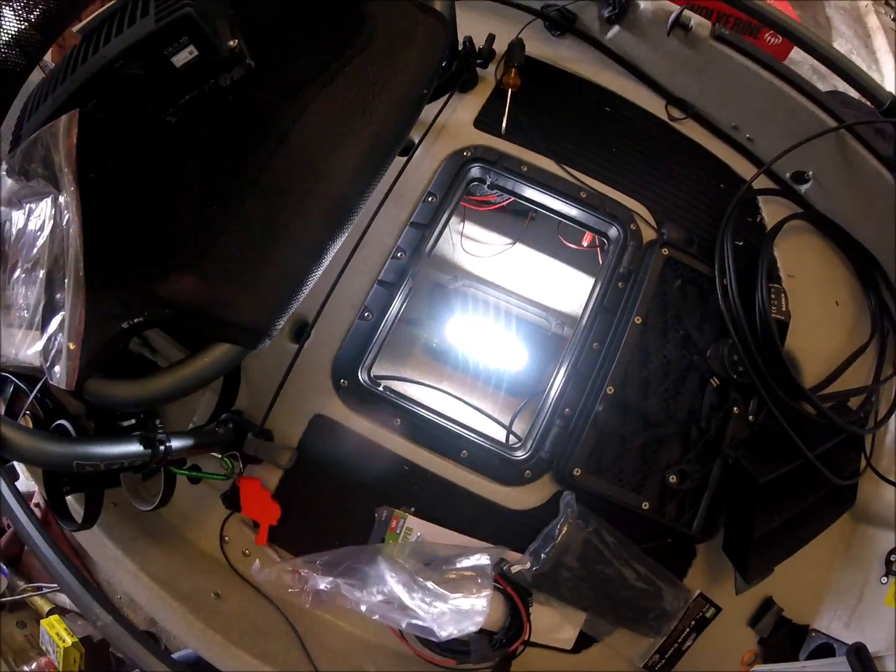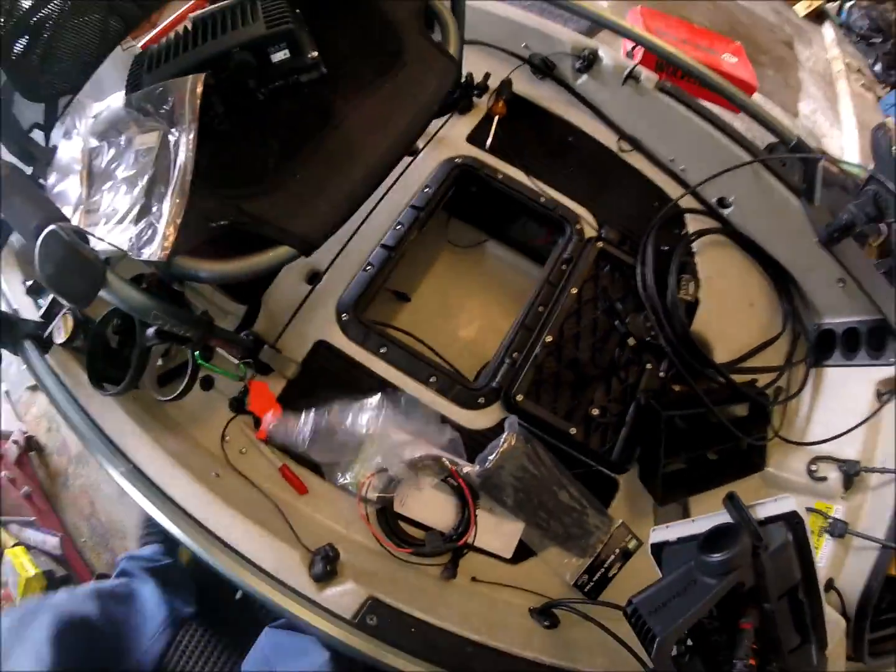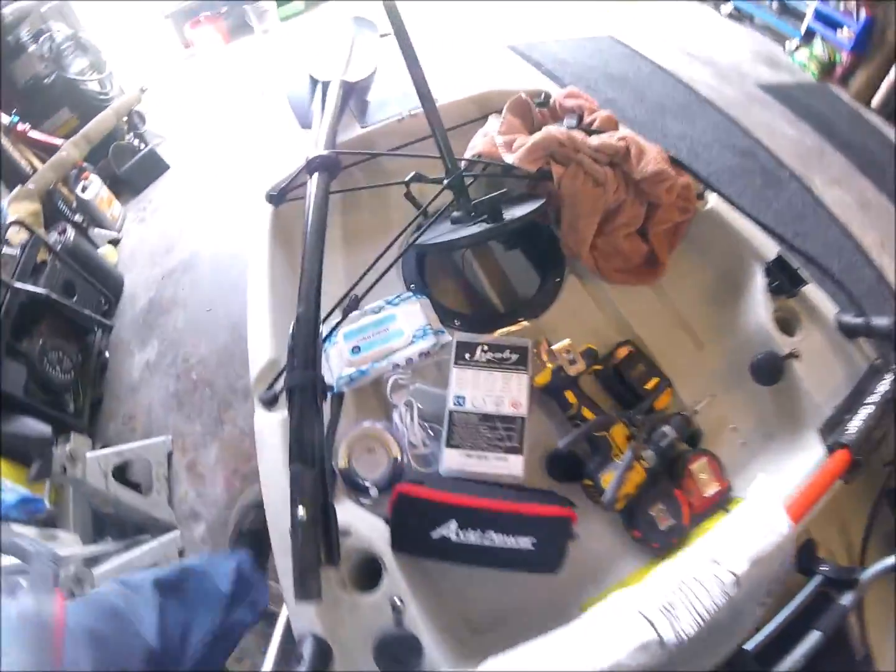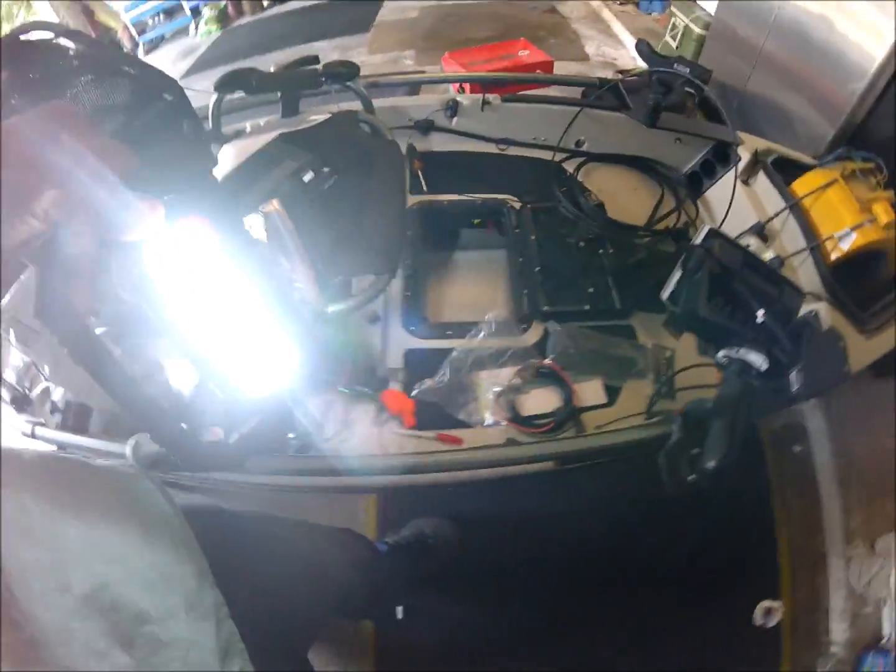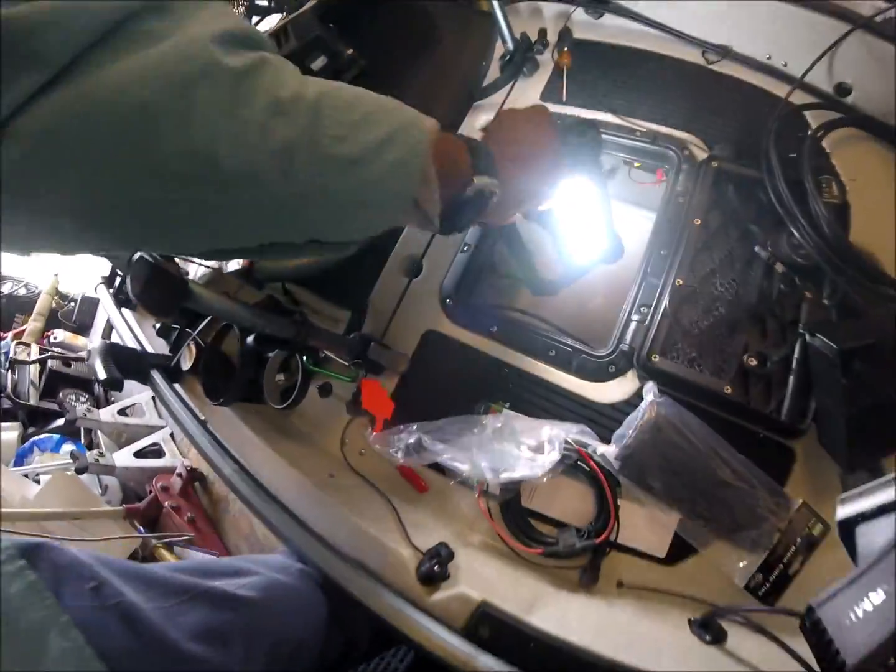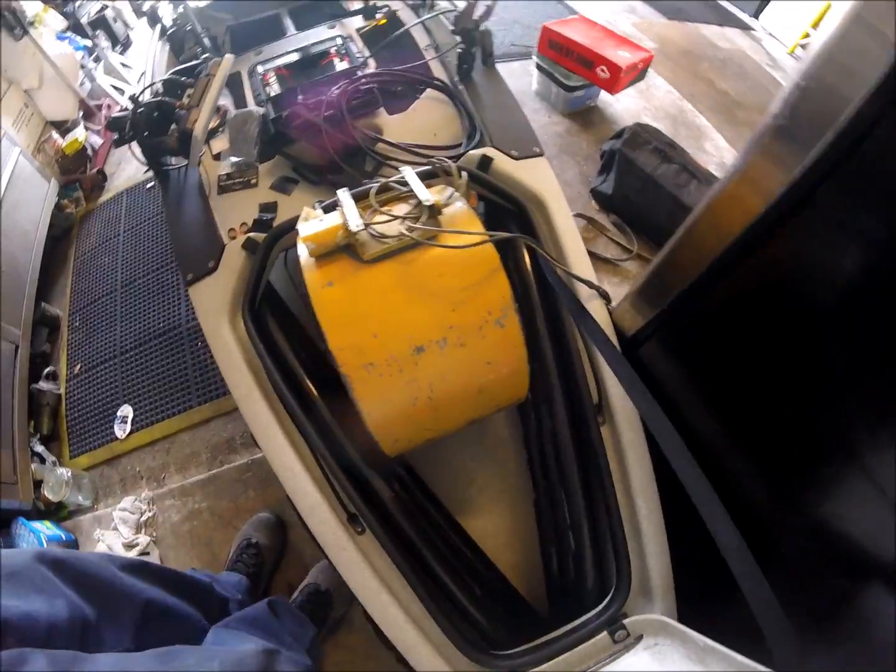That's how you dry your kayak out after a monsoon, or whatever you want to call the storm I went through. Look at the air coming out here too. And that's it, guys. That's how you completely dry your hull out on the inside.